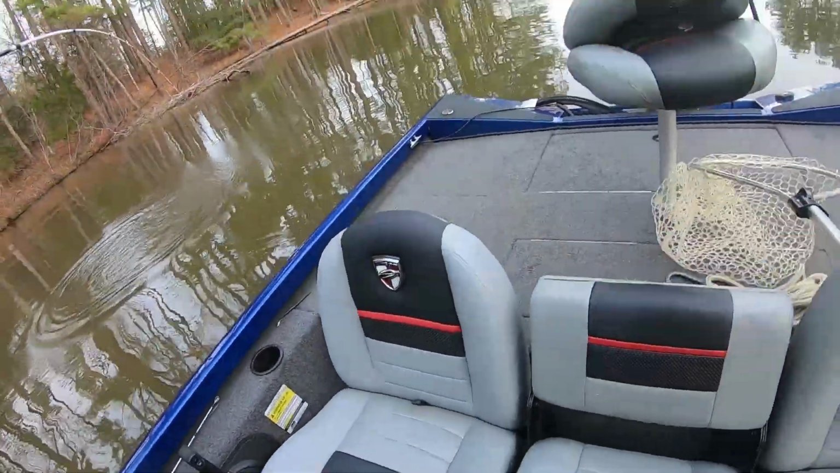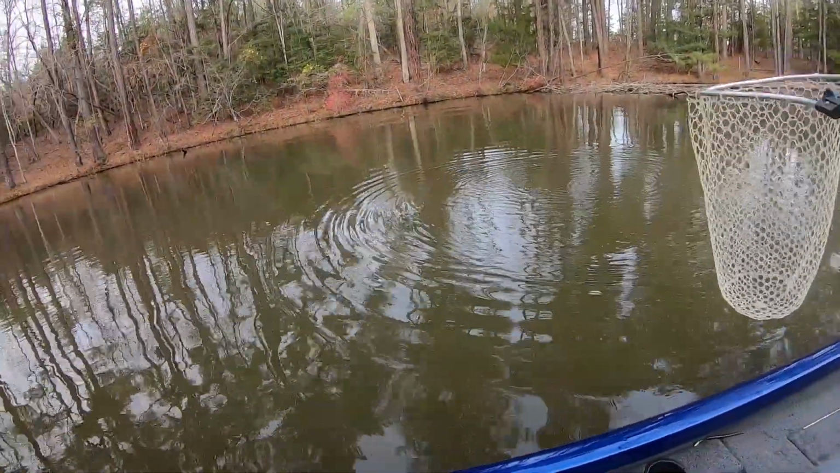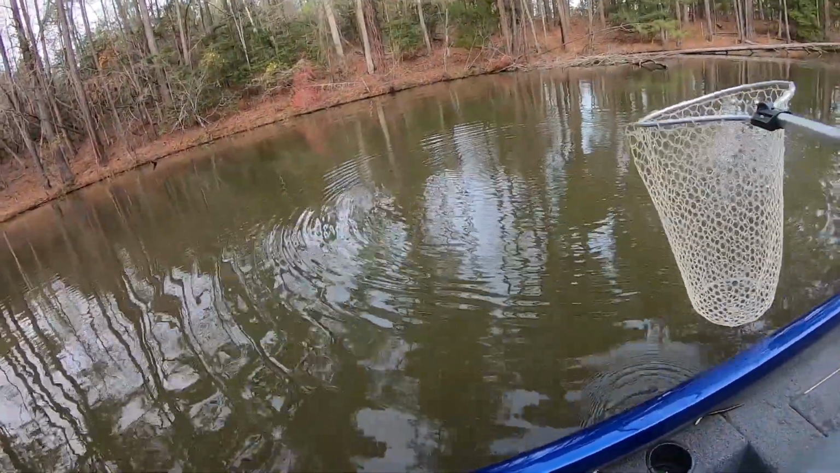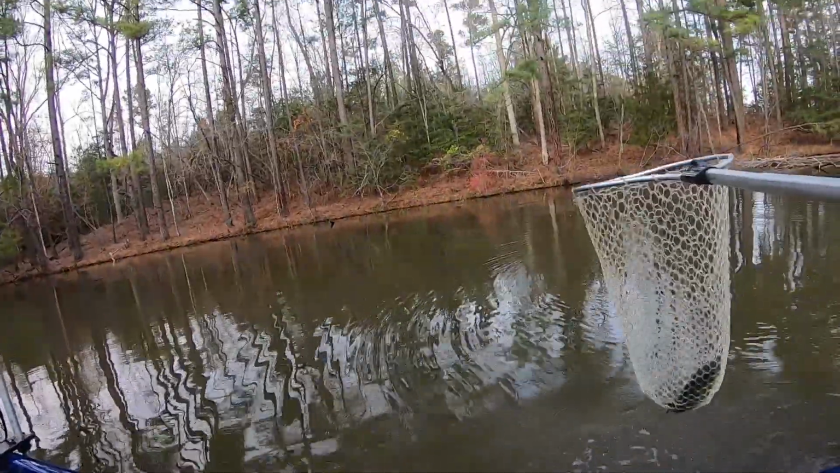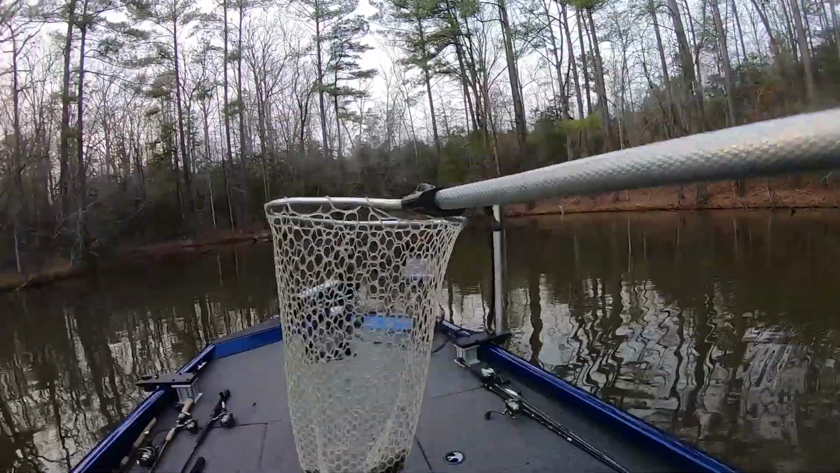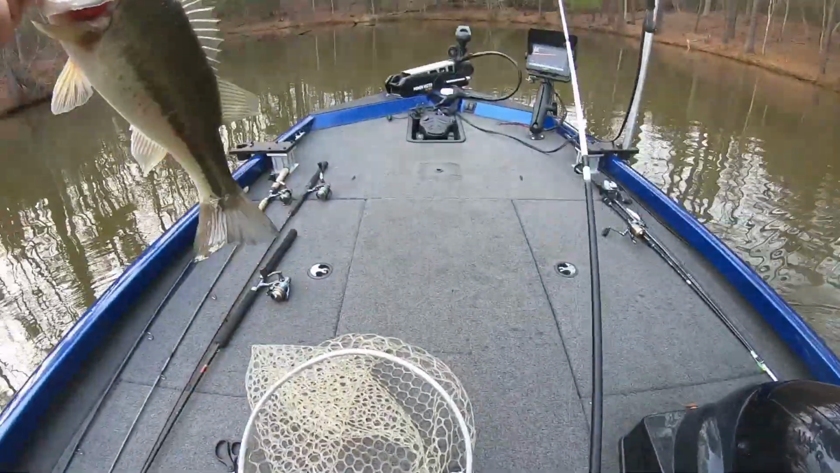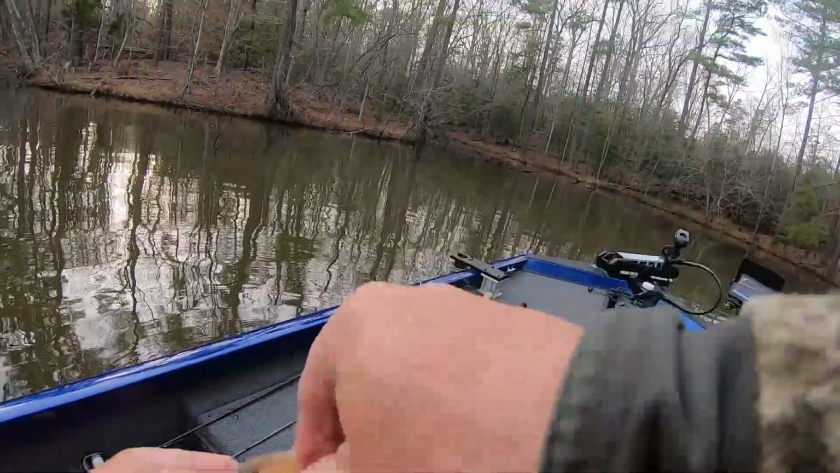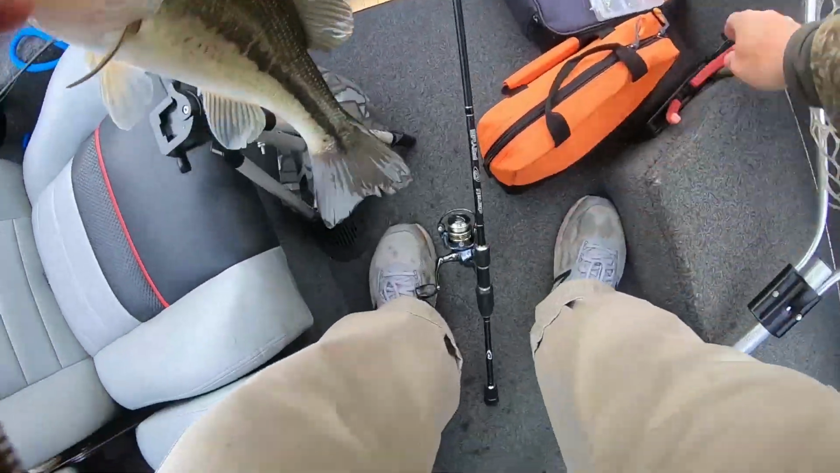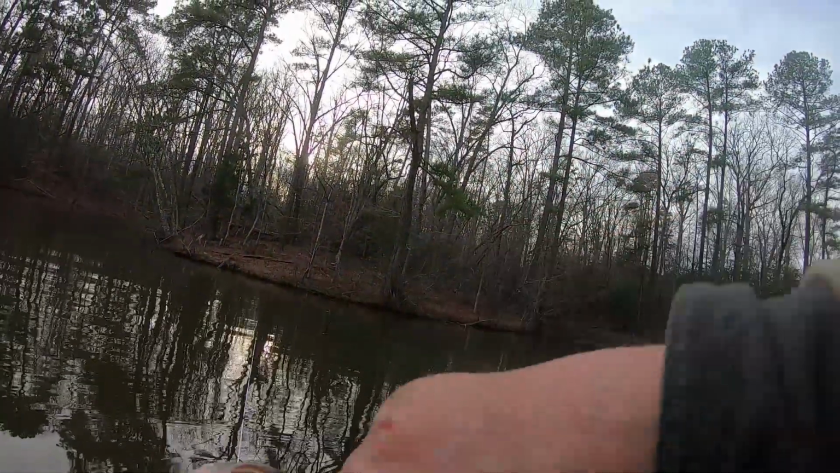And shad are in the back of these creeks. The crappie are roaming, guys. I'm having a tough time for crappie today. I found 2 schools of crappie today. And that's why you probably ain't gonna see a crappie in this video. And they won't bite me. They chase me, but they won't bite me. And a lot of it is because we've had some cold nights, and they haven't got settled in yet to the temperature change. And they're roaming.